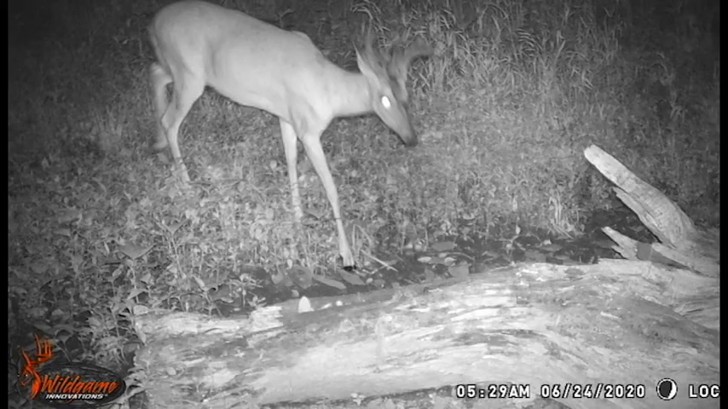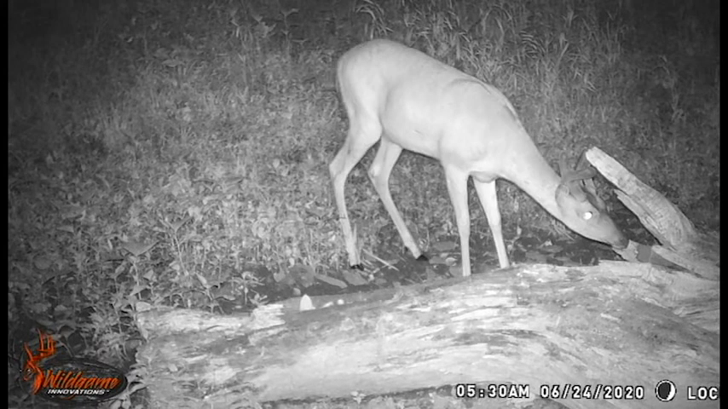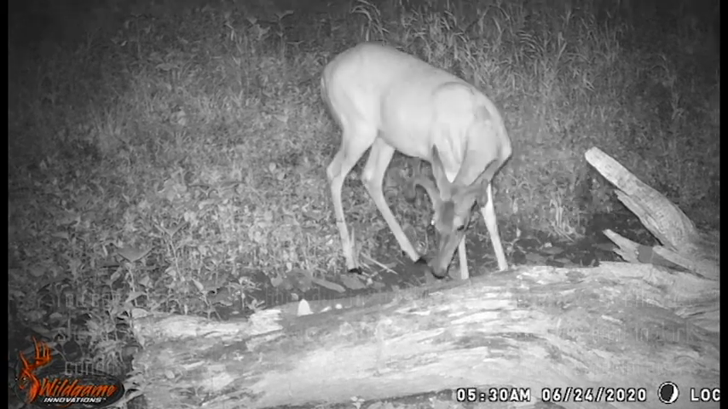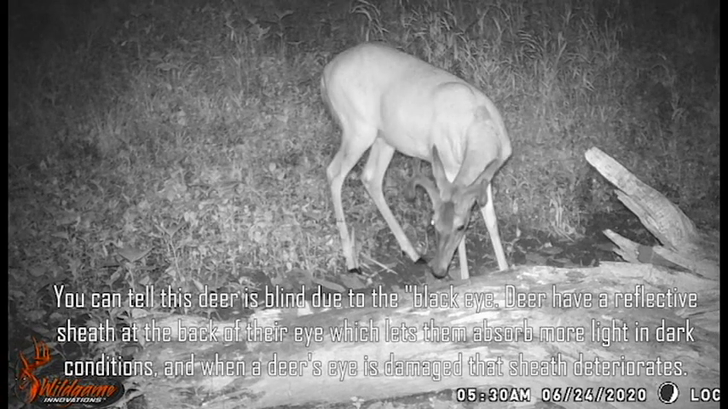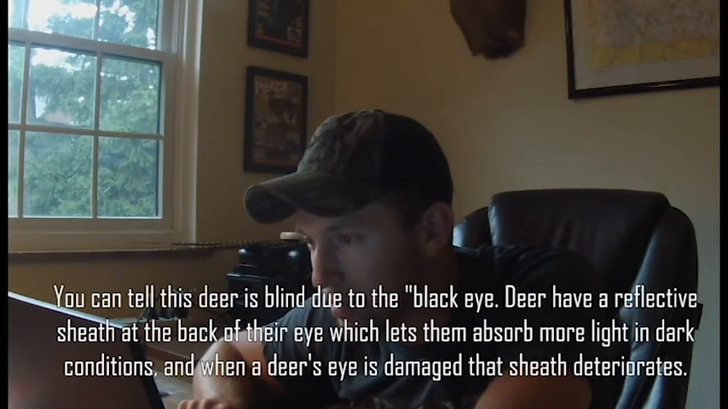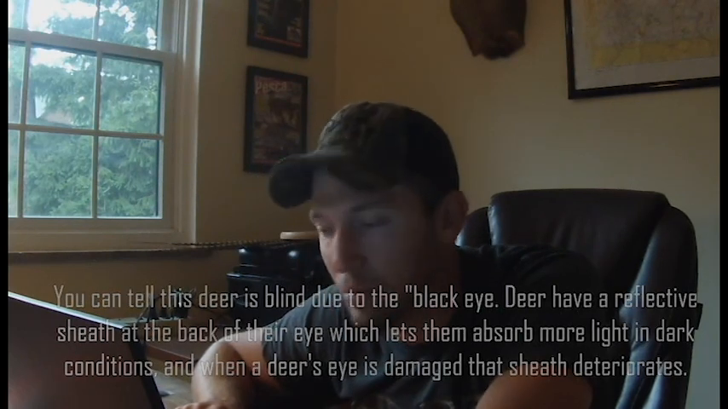Here's another nice looking buck. This is another good buck right here. A little bit narrow, probably going to be a small 7-point. It's blind in one eye. Old blindy. Yeah, that eye, he got gored out in a fight or something. Crazy, dude. There are deer everywhere. Wow.